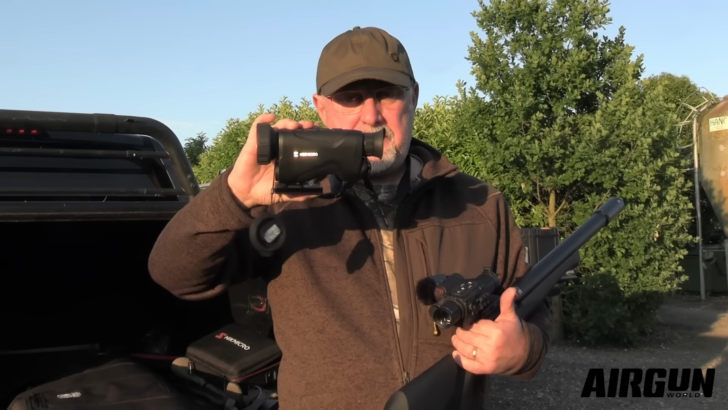This is the CQ50L Pro, and to be honest, it's great. It helps you identify anything with a heartbeat in the dark, and I never go anywhere without it. All I need now though is for it to get properly dark.